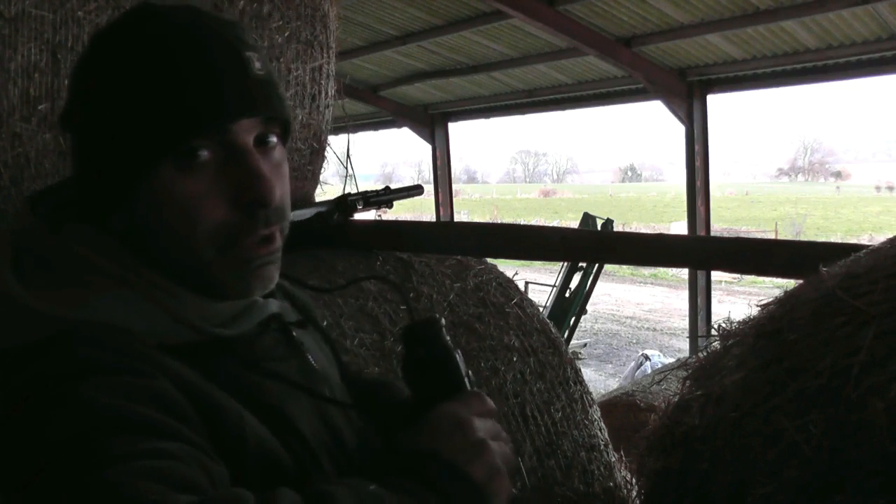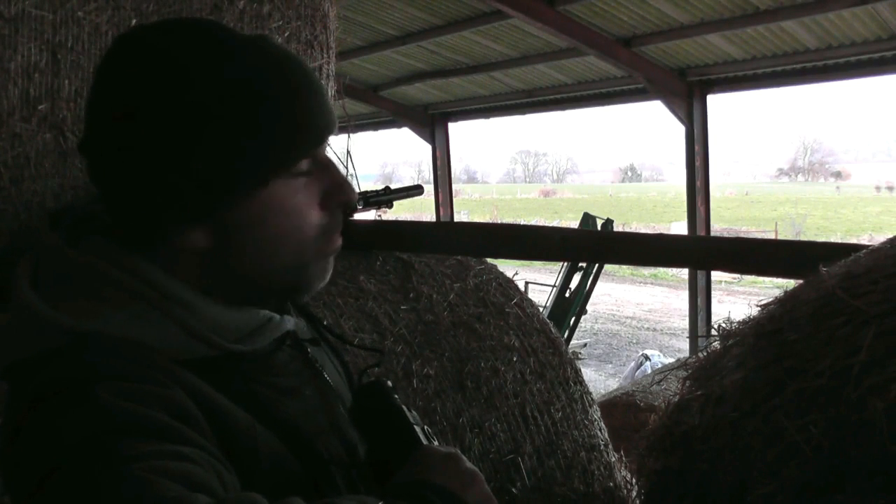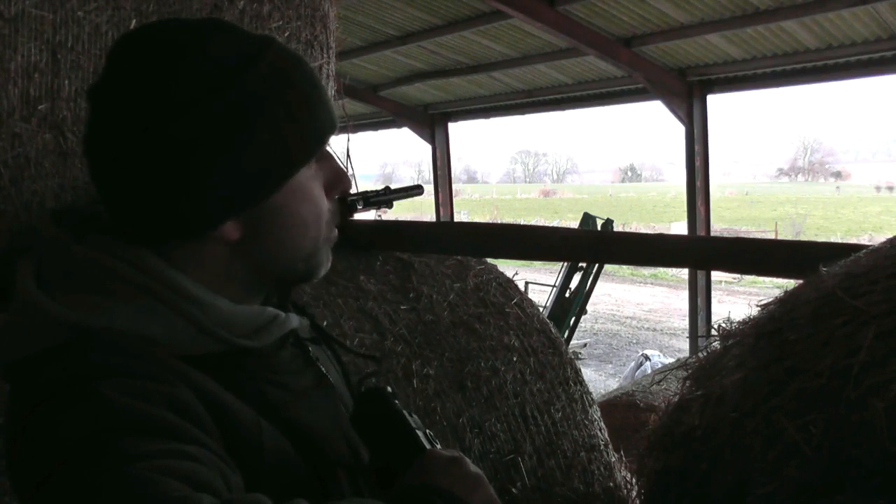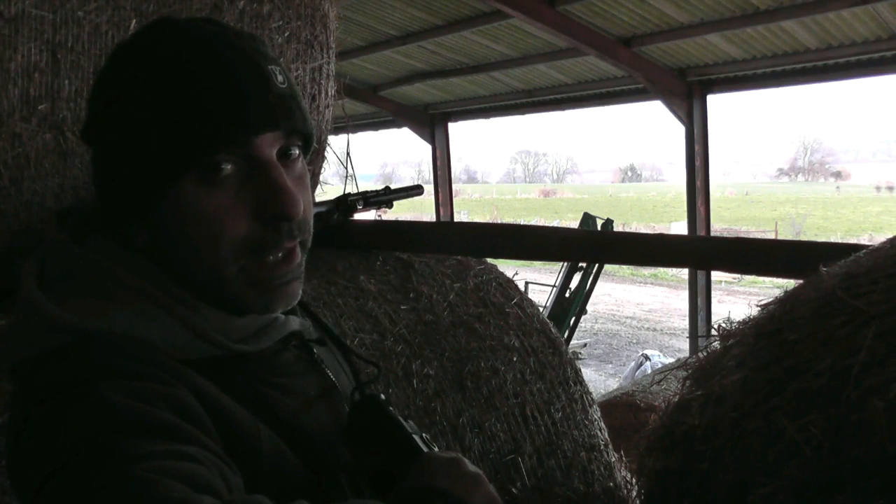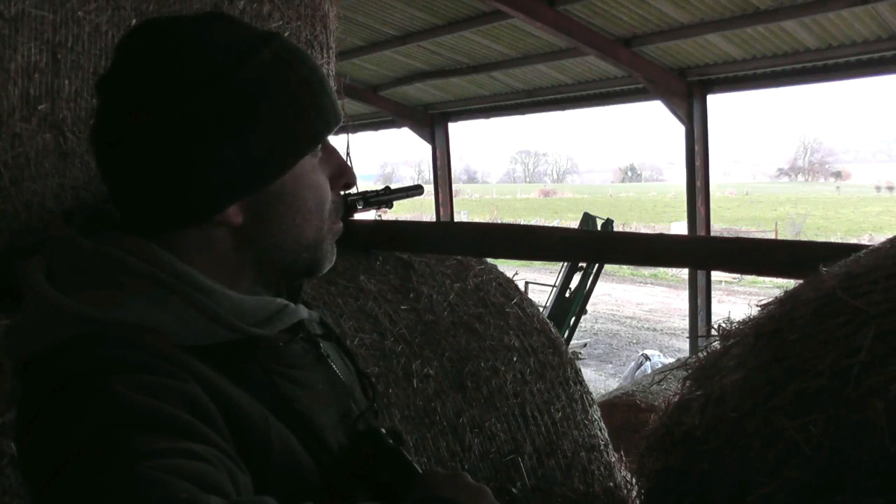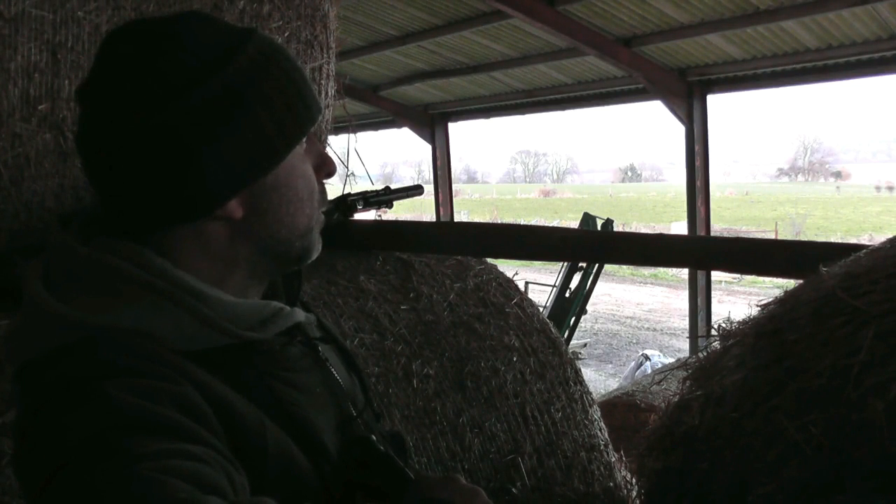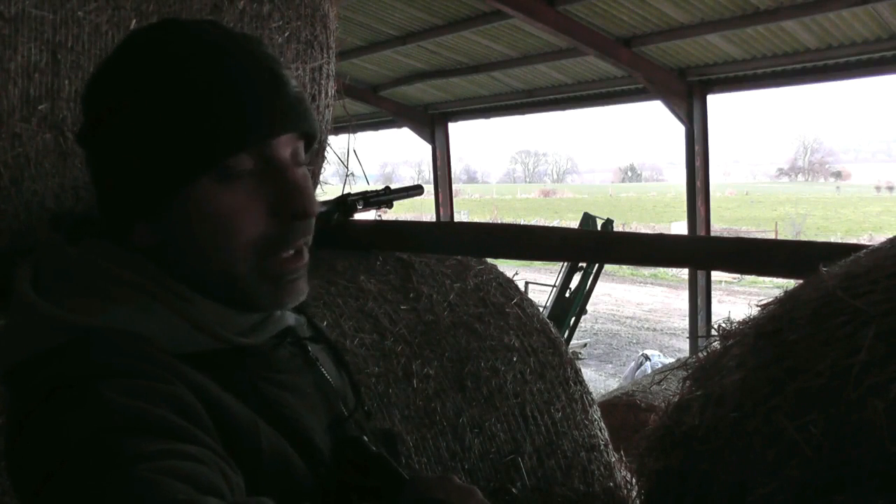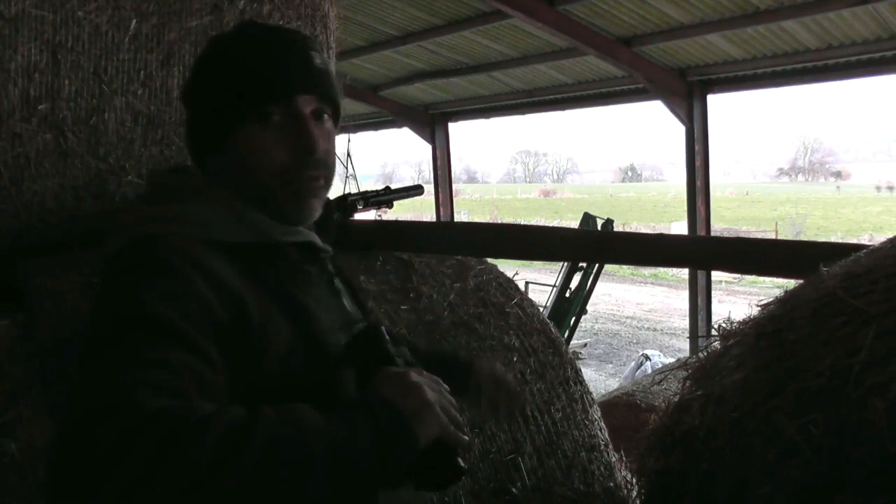So as you can see, I've got a good position here to look out on that field, nicely tucked away out of the wind, nice and warm, and I've sprayed a few of the fence posts out there on that fence line with some of the lure, and I've also put out a little bit of bait there, some cat food from Tesco's. Probably not until it gets dark or dusk anyway, I don't really expect to see anything much before then, but hopefully we'll get something come wandering up along there, and I should be able to get a shot from here. Fence post laid across the bales there gives me a pretty solid rest to shoot from.